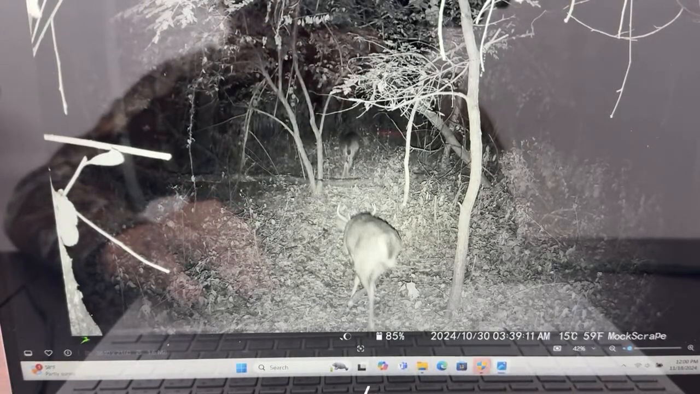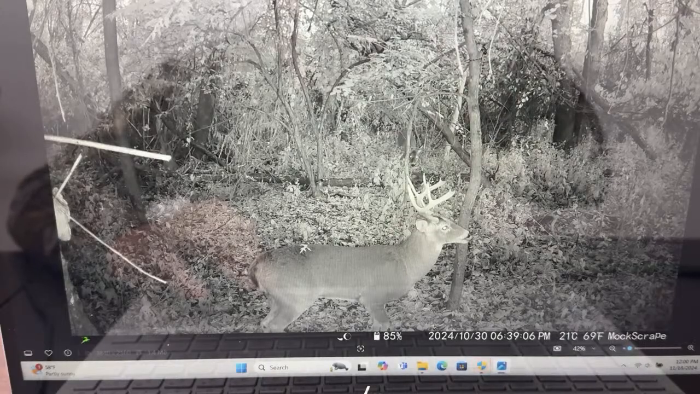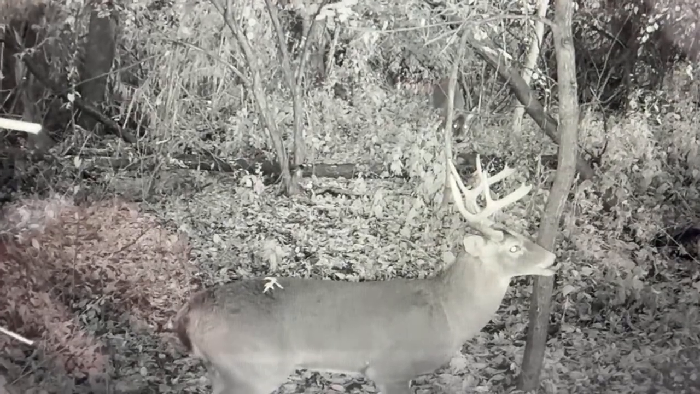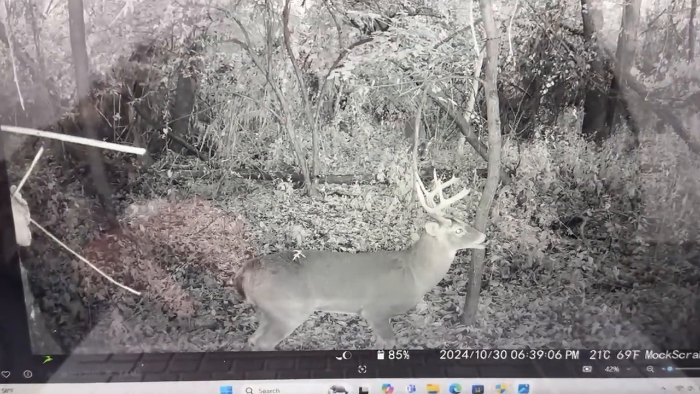You could see it's a little different. It looks like a 5-point walking up. Very nice body deer. And then there is the 10-point. This is a nice 10-point. You see the little crab claws on the front. Let me zoom in a little bit. You can see the crab claws right here. They're developing right there. They're not fully developed, but that is a very nice buck.